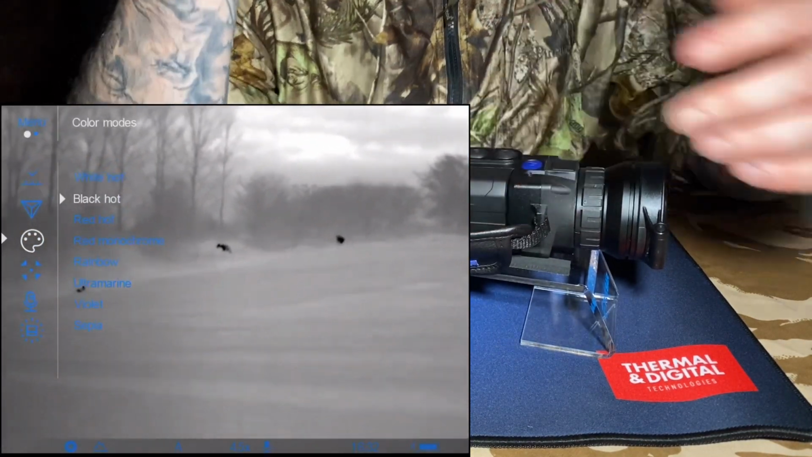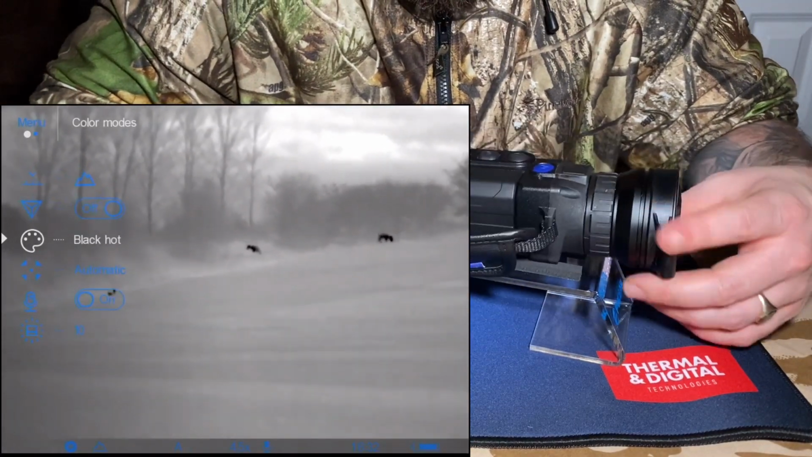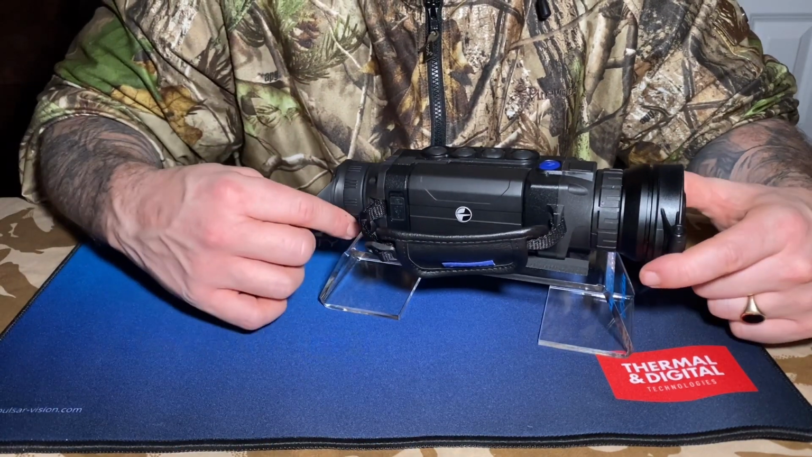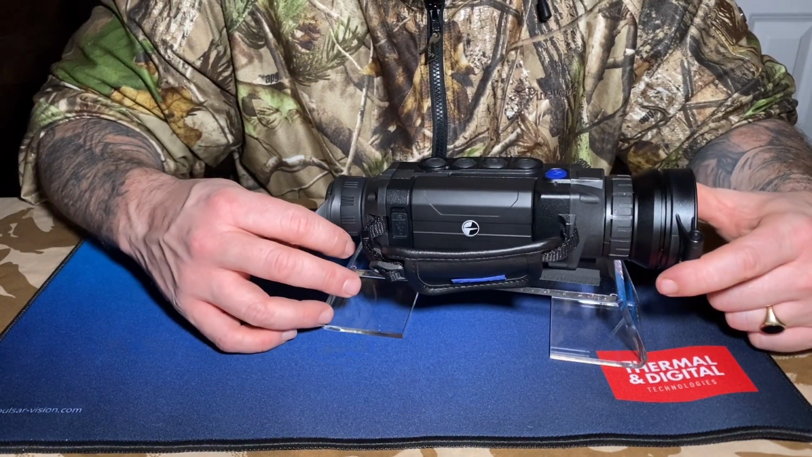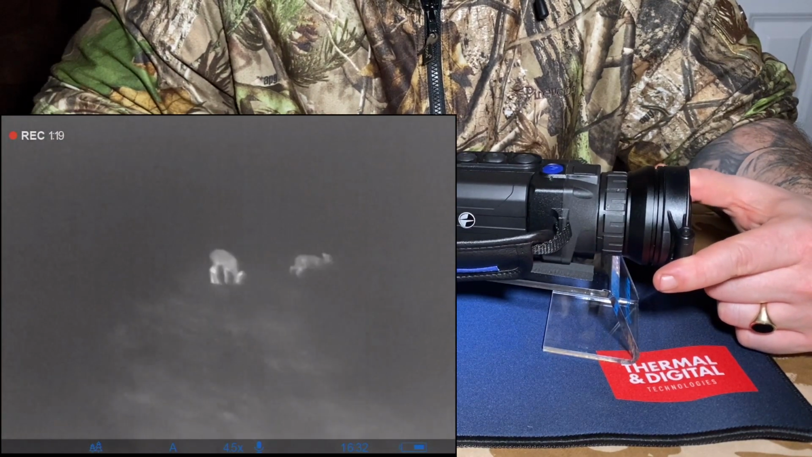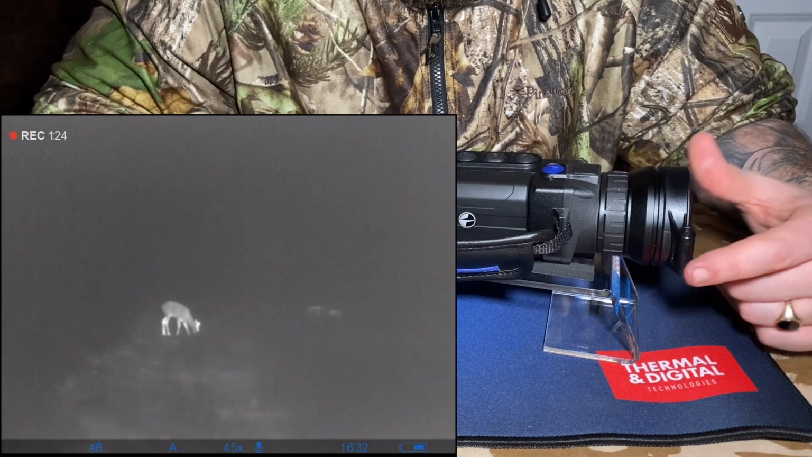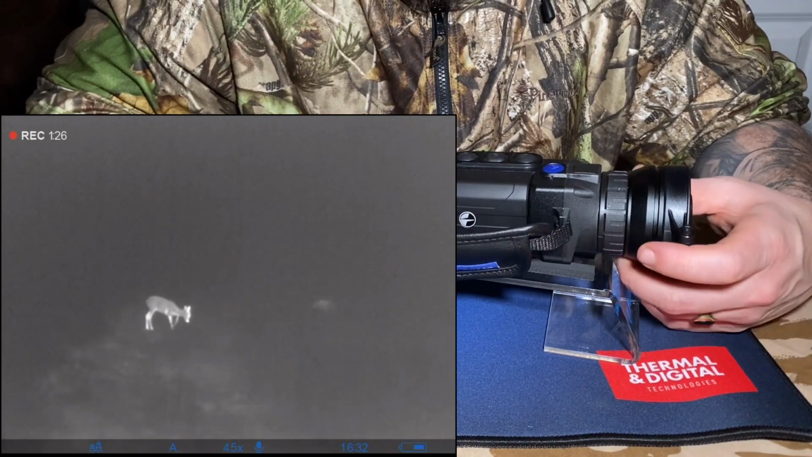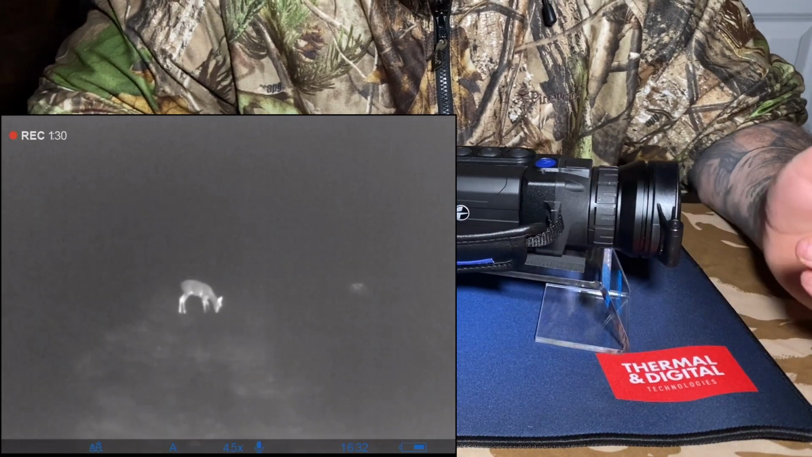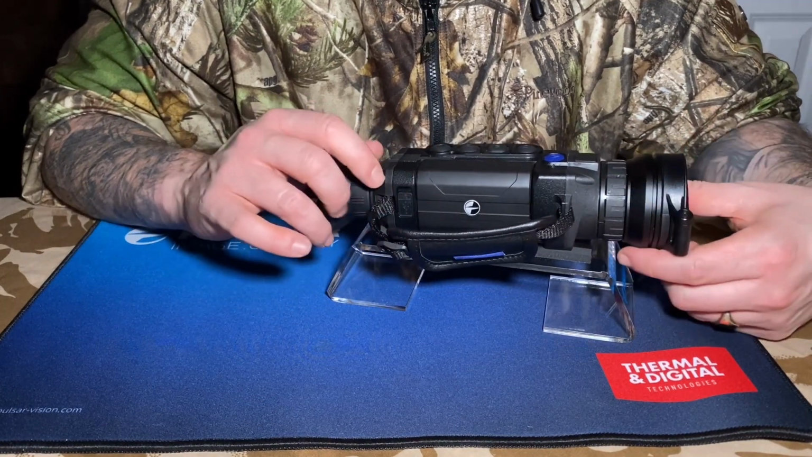Pros, what else? The features, the color palettes, there's a lot more. I took this out in heavy fog very recently. I'll actually upload that now so you can see. There's a few deer there in the heavy fog. It was really, really heavy fog. We were 20, 30 yards away from these deer, they didn't know we were there. This thing was cutting straight through it. You would not get that with that Hick, at least. I'm sure the bigger models you would, but I can't talk from experience.